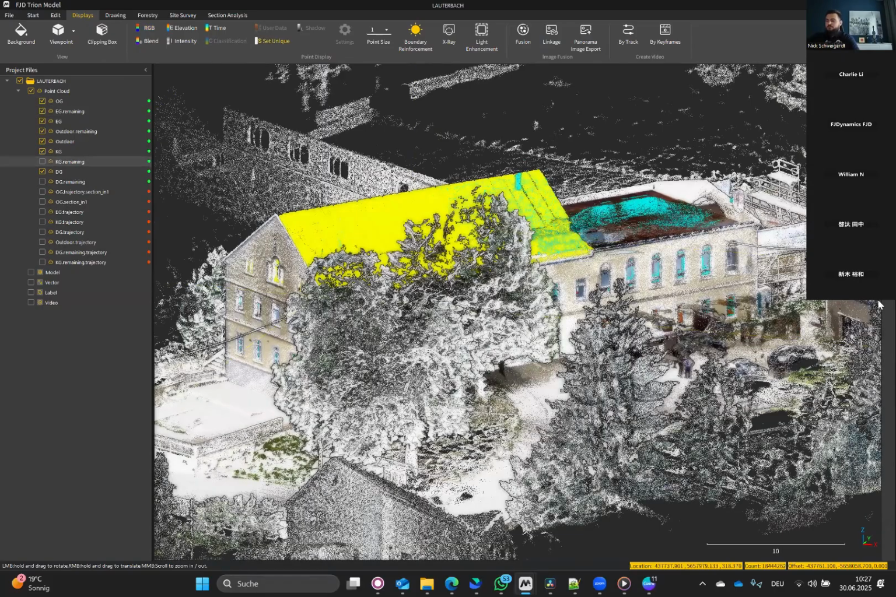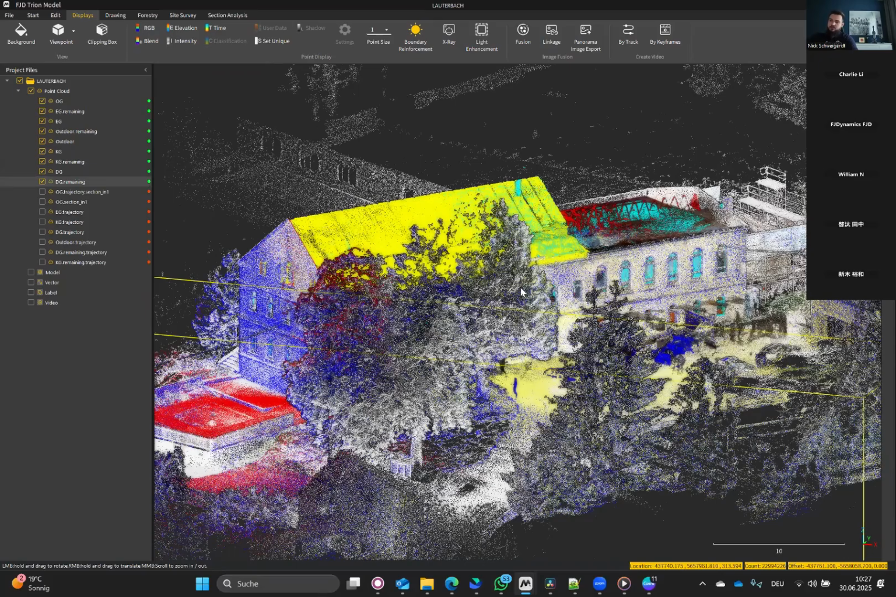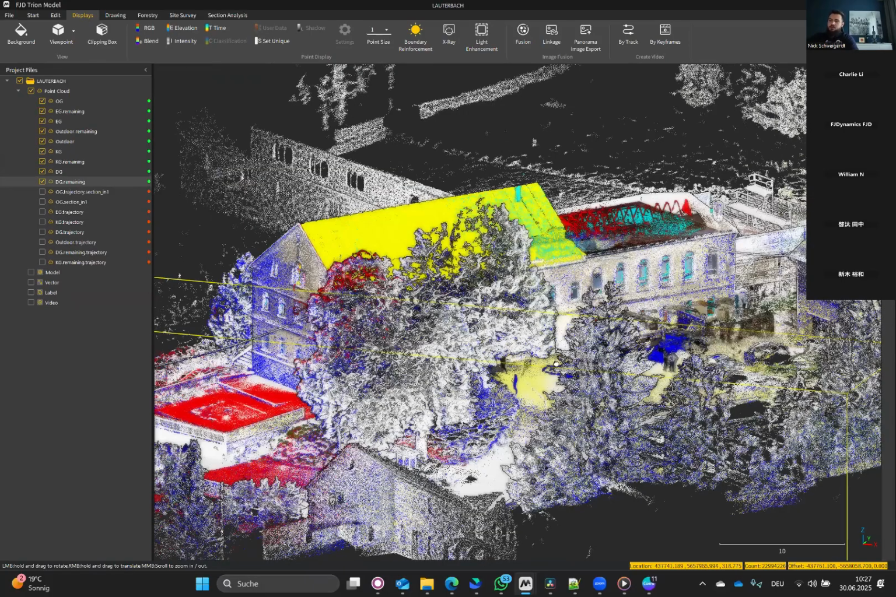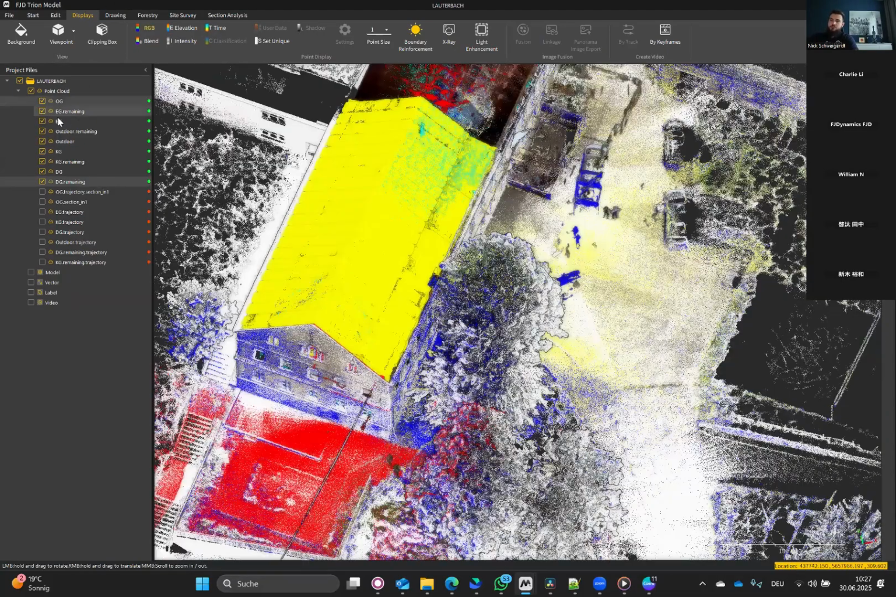So you have a lot of overlapped areas here because you scanned all the areas twice, because we started every time at the outside, and we passed the stairwell twice or 3 times for each floor. And before we check the data, we need to use in Trion Model this feature, the registration, continuous scanning for splicing registration.